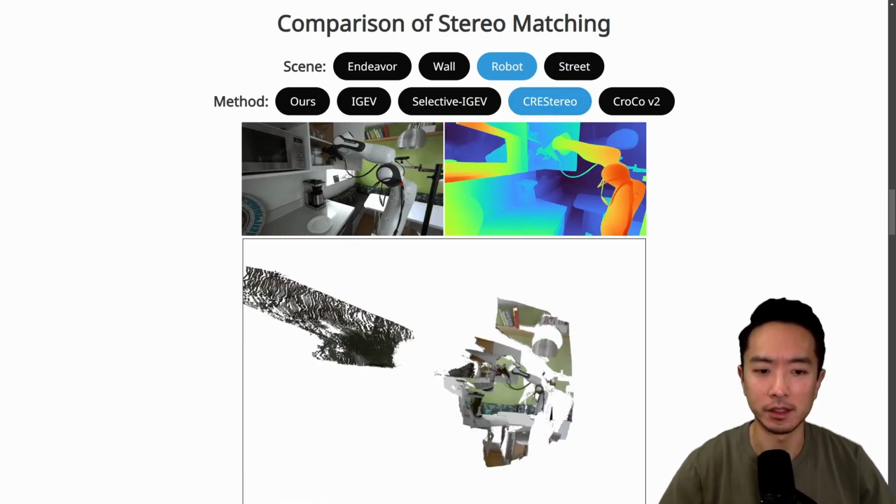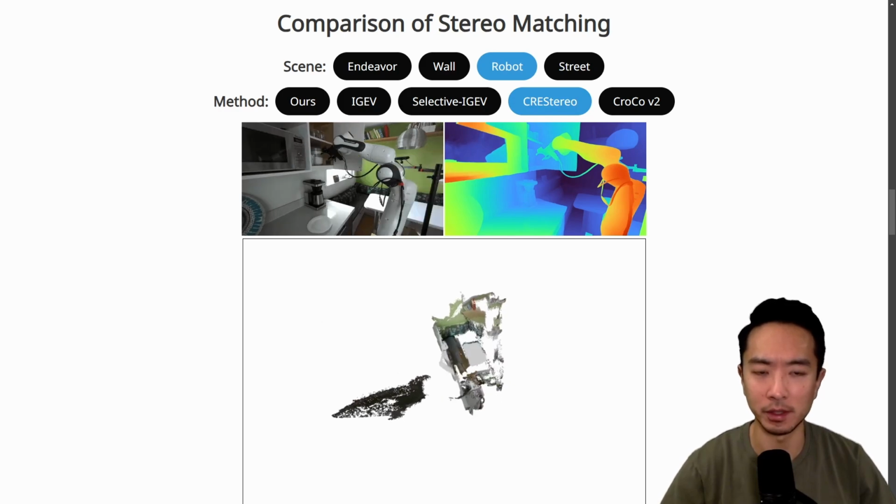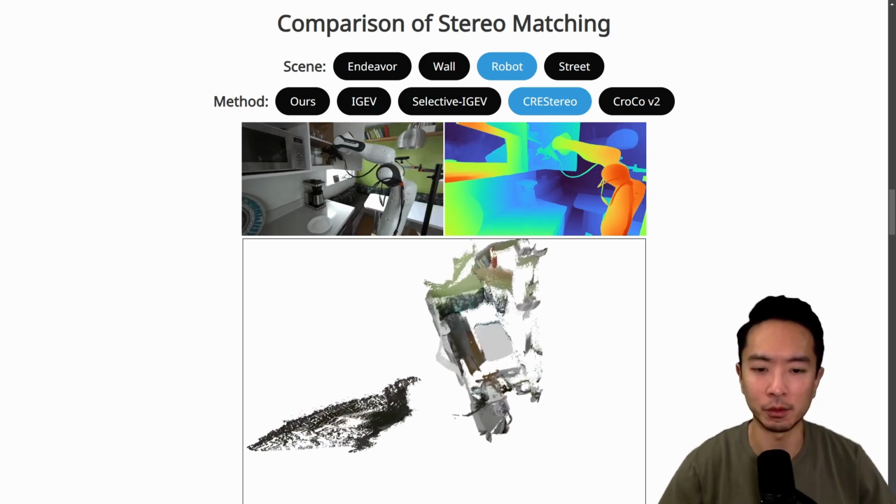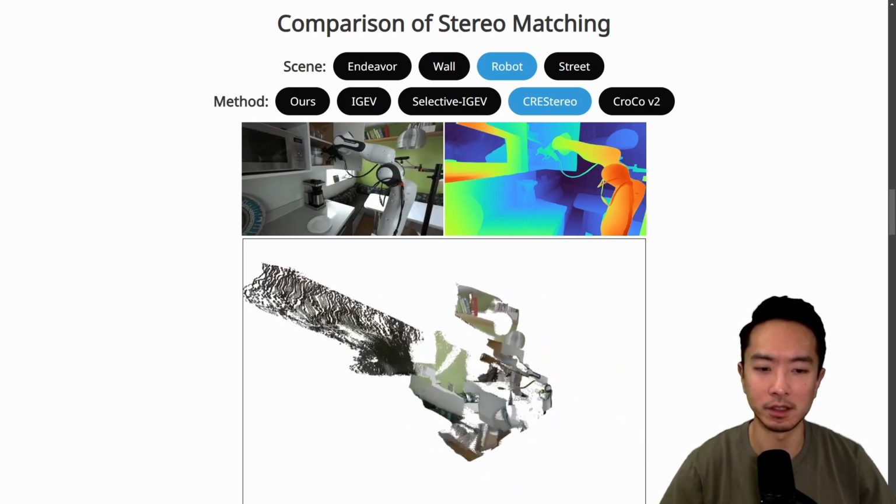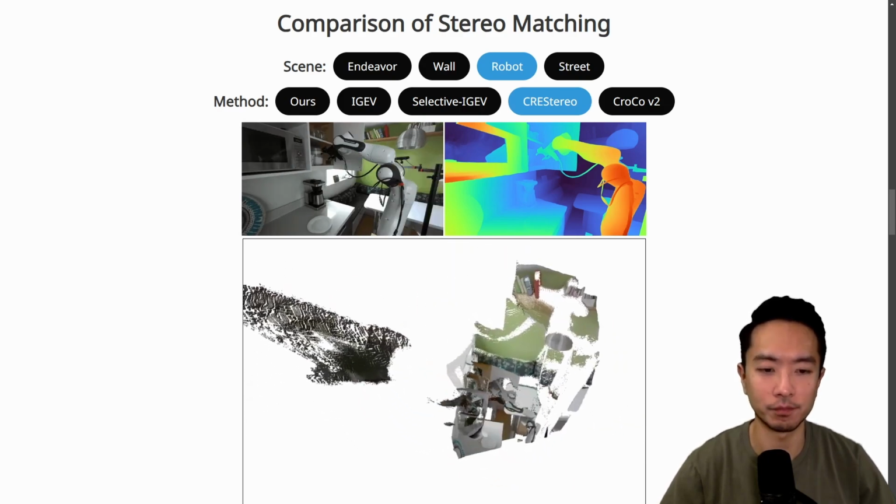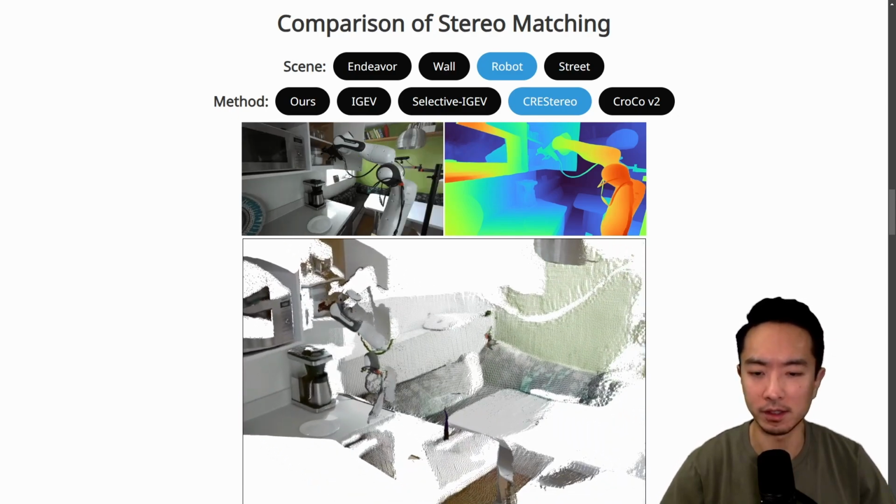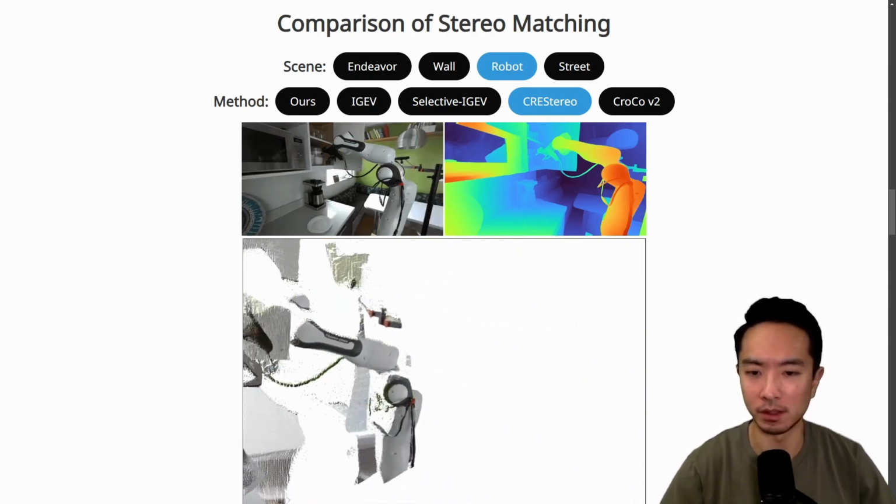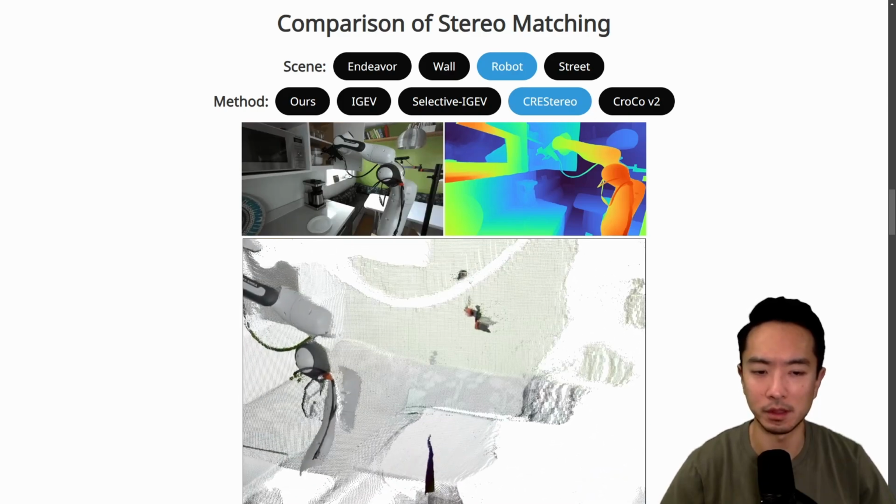And here, this one is a CREStereo. You can see that this sudden jump here is again a common artifact with depth maps. When there's a sudden change in colors, it tends to create artifacts in your 3D point cloud here. But overall, you can see that this arm part seems to be somewhat consistent in the different examples.